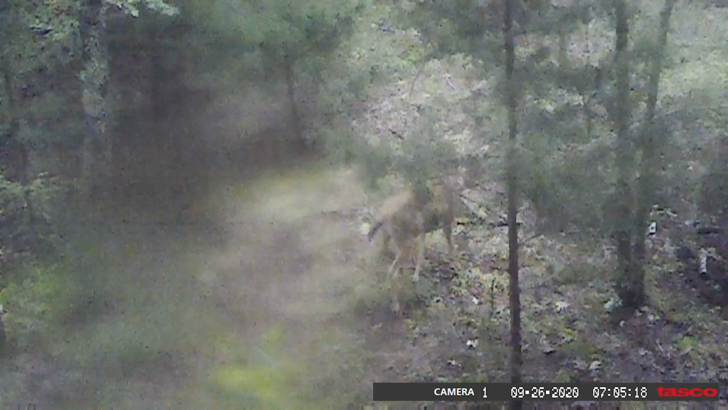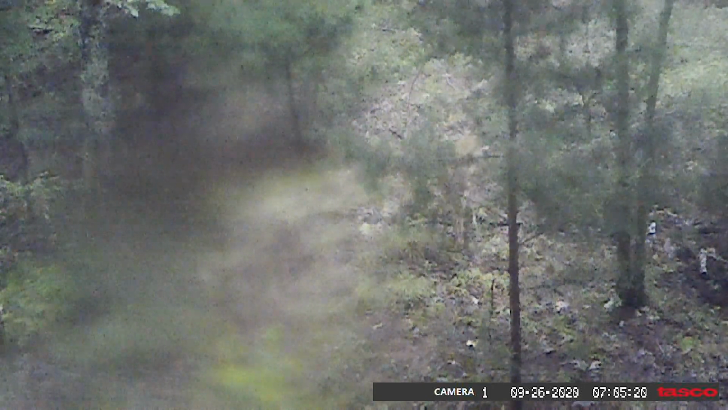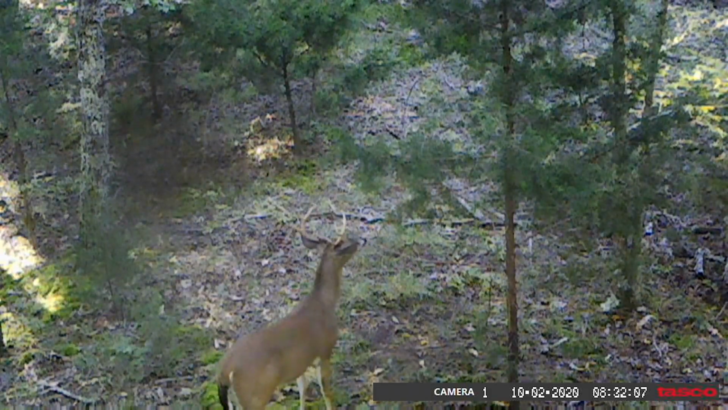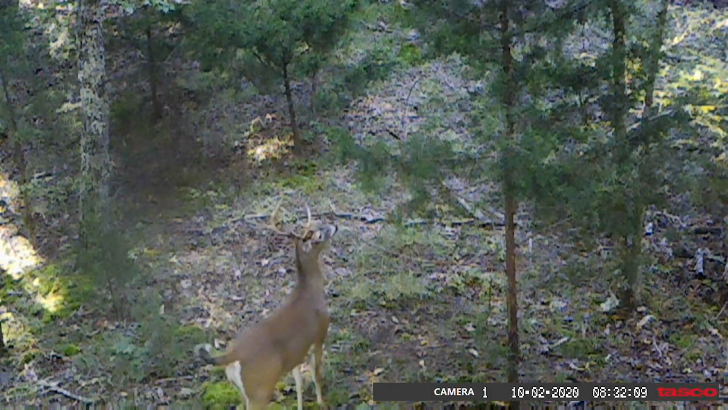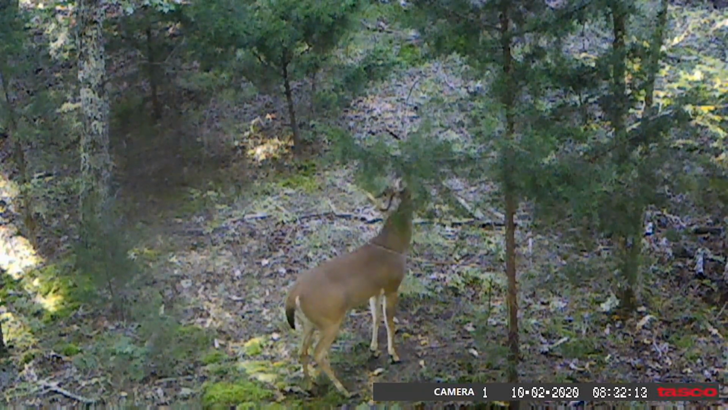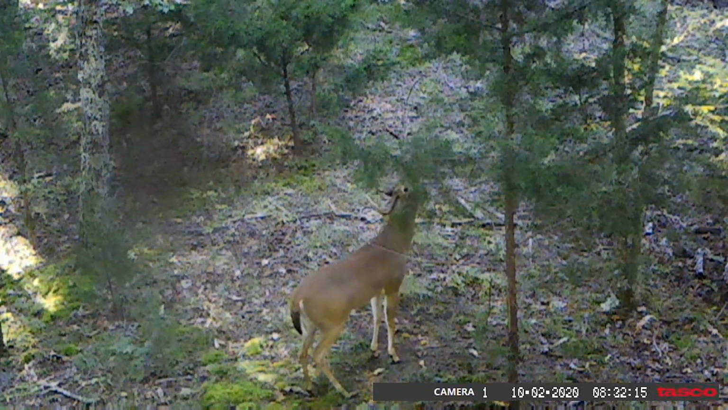So you see right here, the first buck came in. It was on the 26th of September. I'd made a mock scrape right here for them to just kind of stop. It looked like it was a community scrape from previous years, so I just freshened it up, peed in a little bit, just to see what these bucks did. But you can see real early,